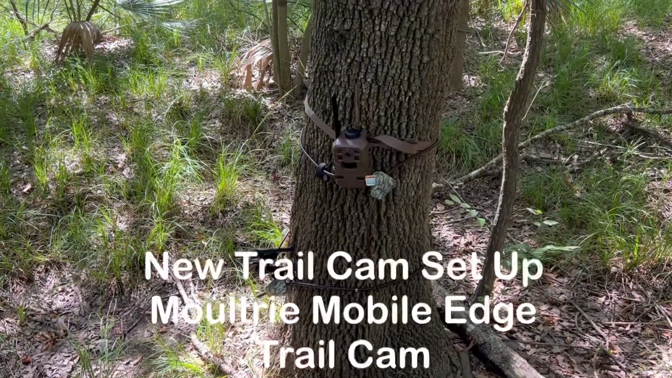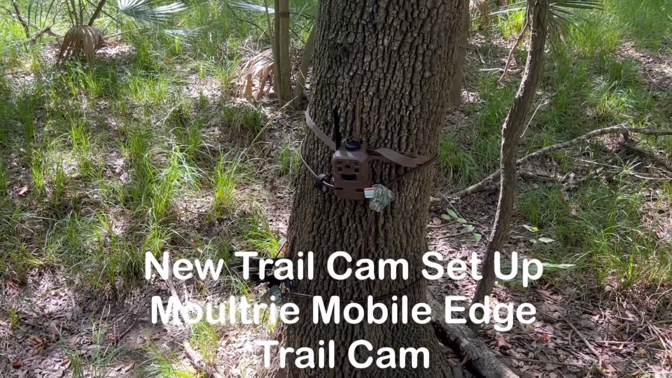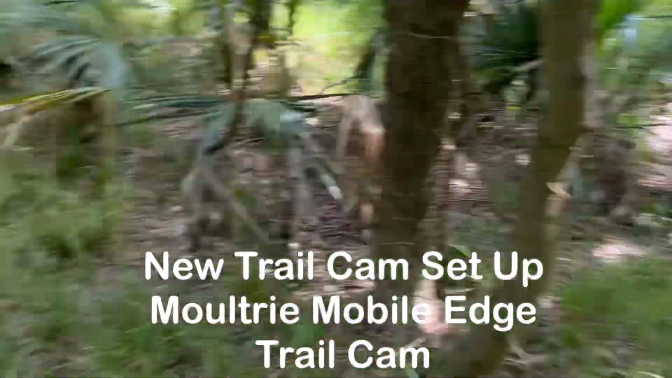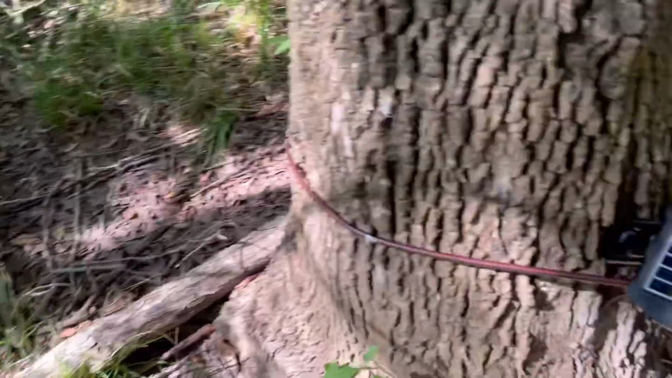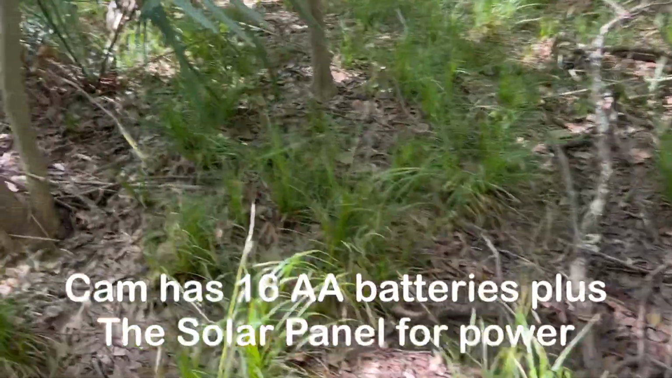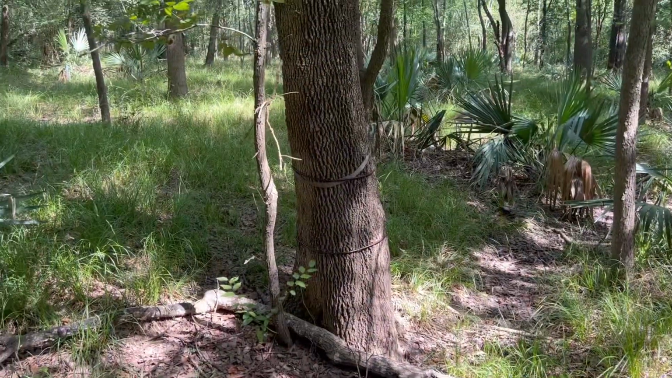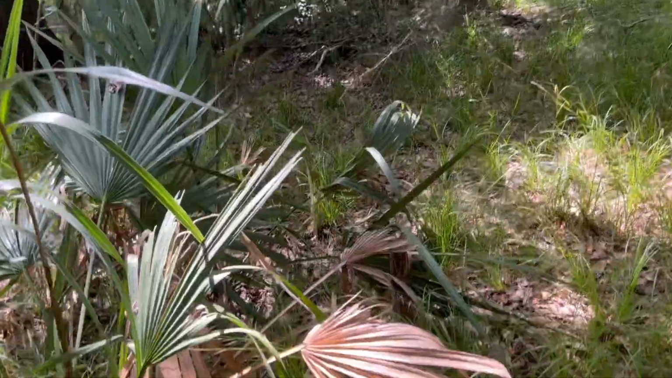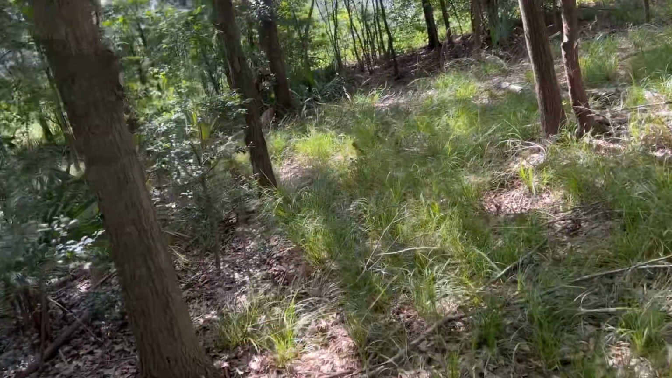All right, we got our Edge trail cam set up just off the high line in the woods here, and we got some corn put out. And let's take a walk back to the truck. I got it on a solar panel. We'll see how good that does. Shouldn't be able to see it too well from the roadway if anybody's walking by.